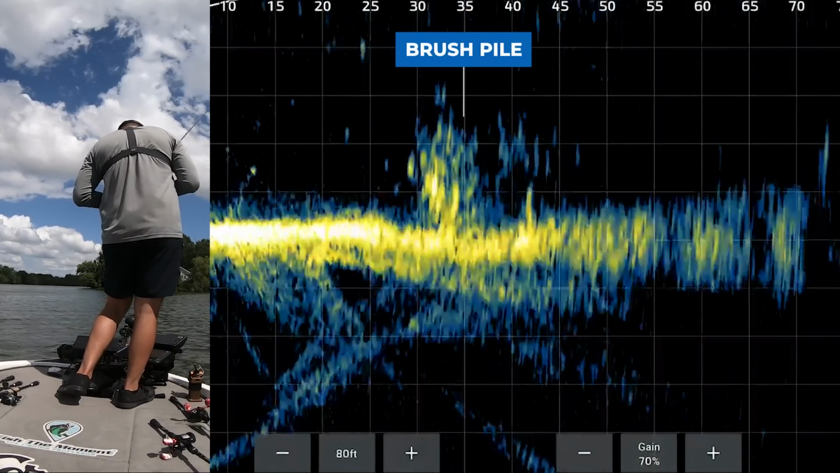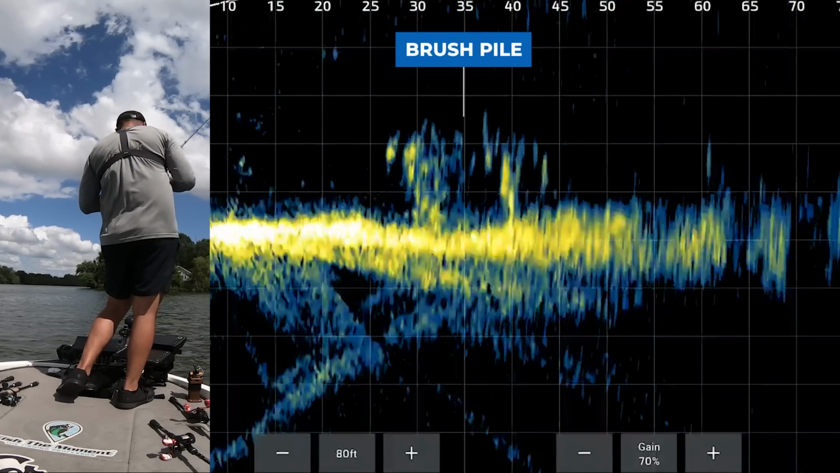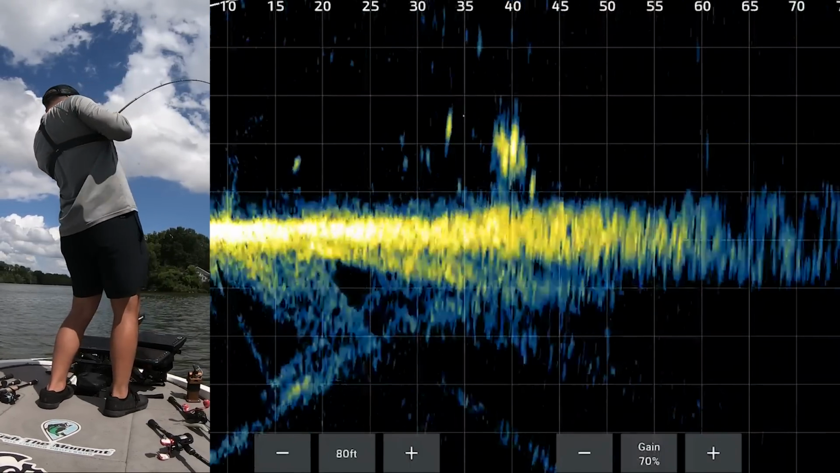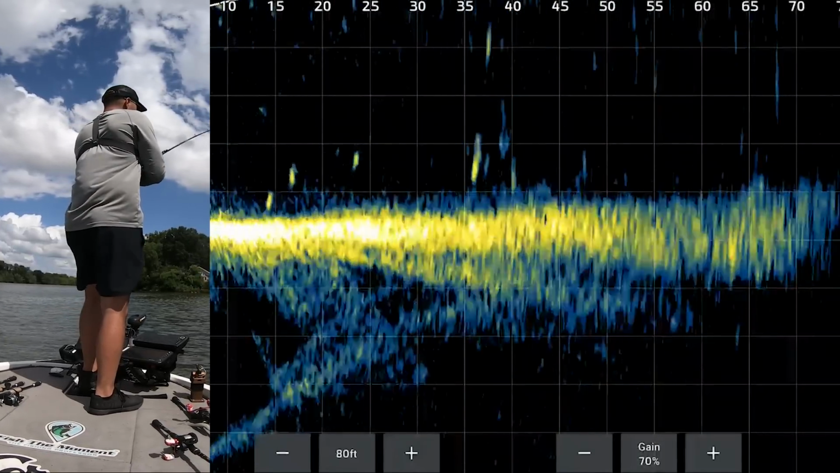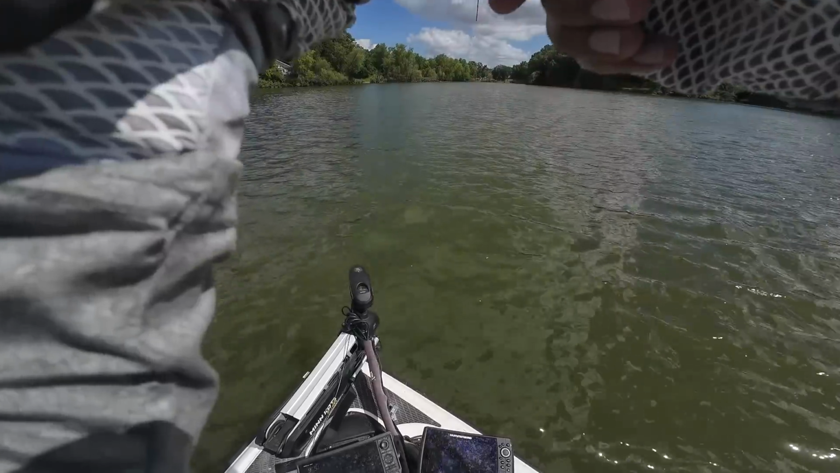So one thing I've noticed about all these brush piles over here is that there are so many random species of fish in them. Oh God, get out of there. I thought I wasn't gonna be able to get a big bite, but I got a big one on. It's just in the middle of this pile. See if I can actually get him out.